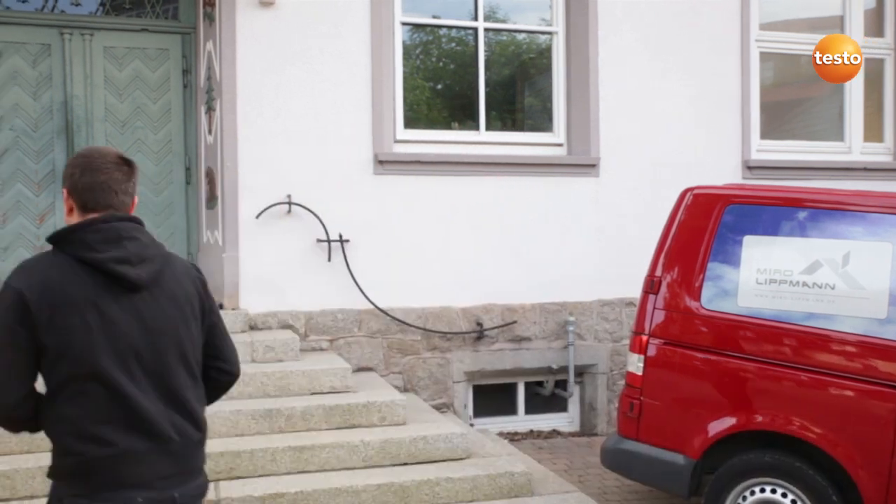I'm mainly concerned with the thermal restoration of old buildings, and today I'd like to show you how my thermal imager Testo 870 helps me with it.